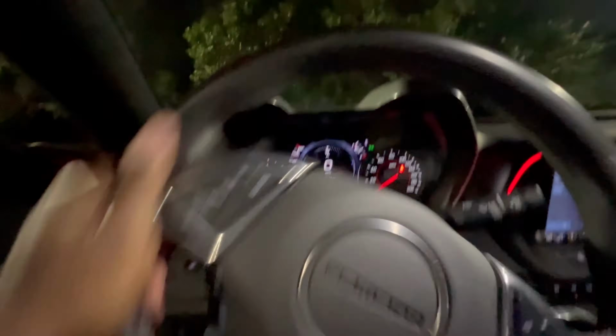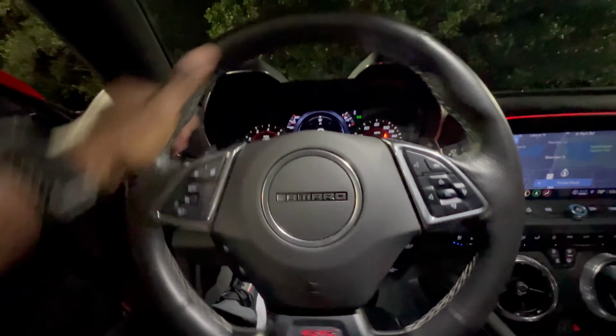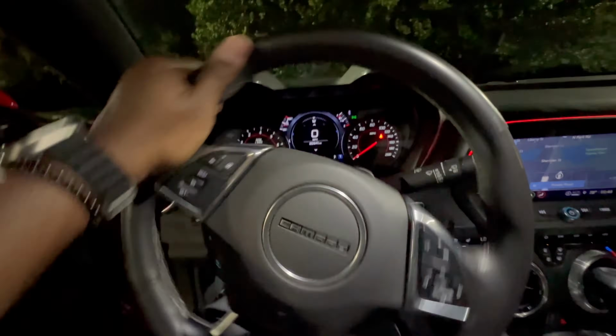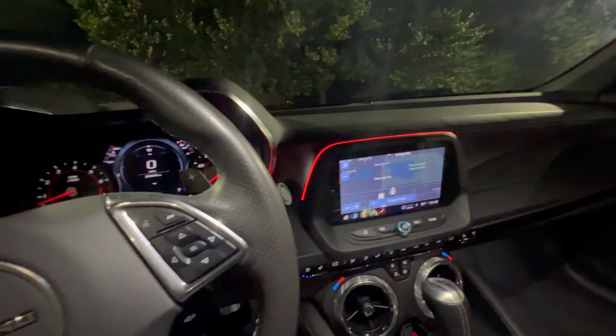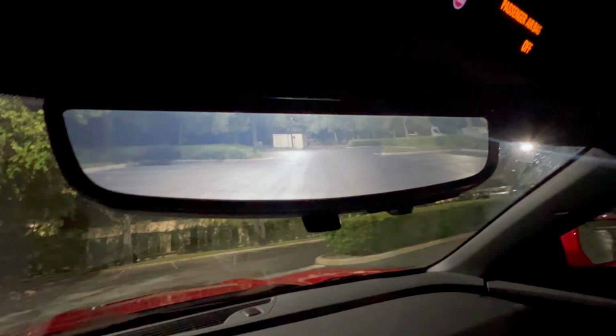But yeah, I also love the steering wheel. The steering wheel feels very nice and sporty, flat bottom. And again, there you have that heads-up display. You can see right here the rear view camera in action as I leave the parking lot.